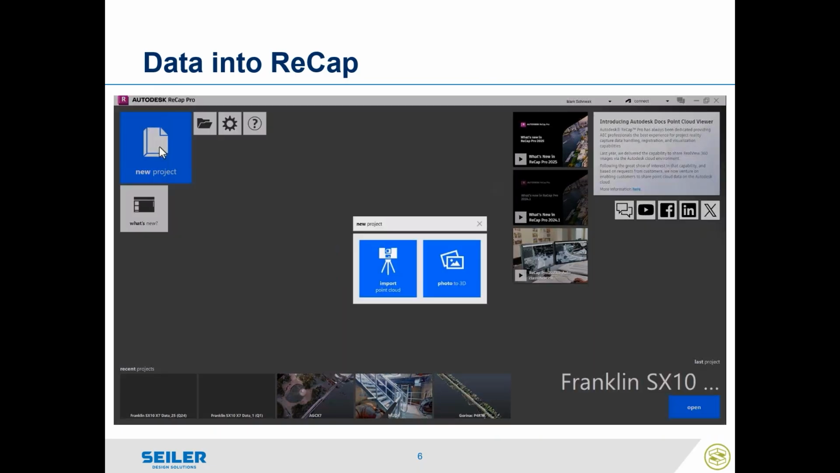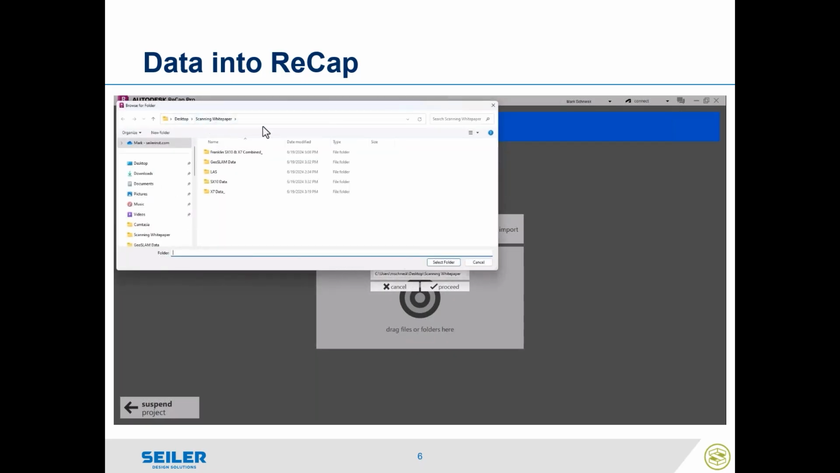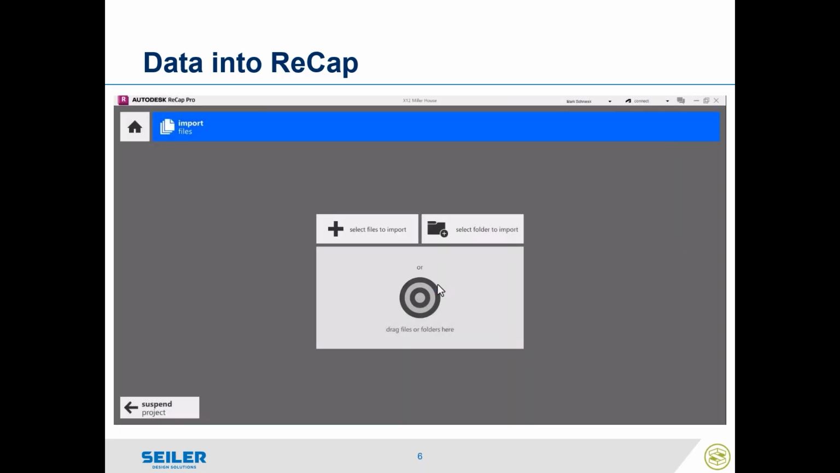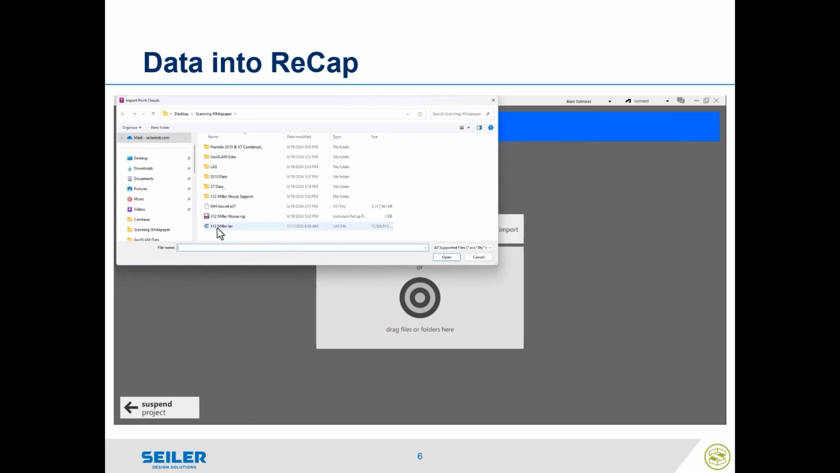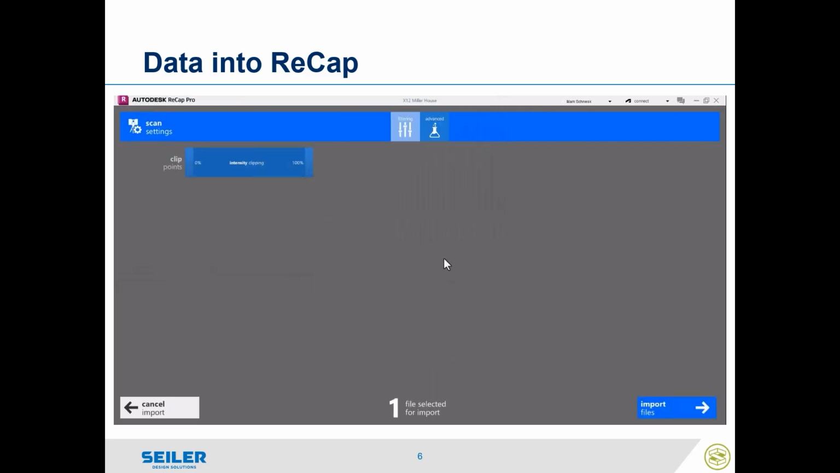So if you haven't used ReCap Pro before, you're going to go ahead and start a new project and import that point cloud. You're going to give that a name. This becomes the name of the file. It's also going to create a support folder of the same name. It's important, if you're sharing this data amongst other offices, that you not only give the RCP file, but you give the shared folder as well. We're going to select the files to import. So in this case, I'm going to bring in this LAS instead of the E57, but you see you have quite a few different formats you can bring in. And then we're going to go ahead.